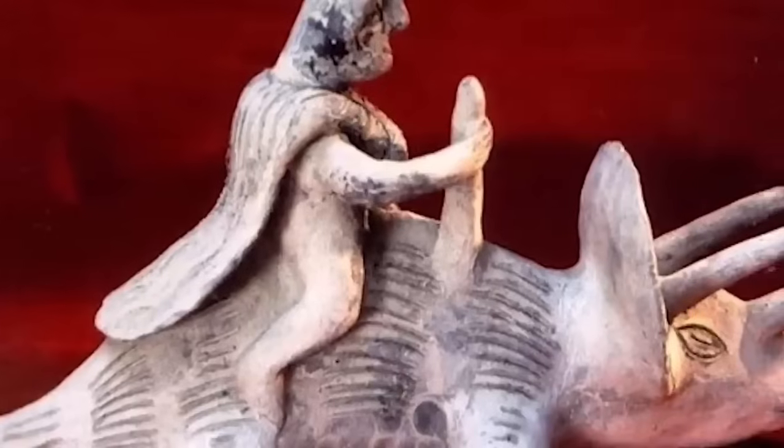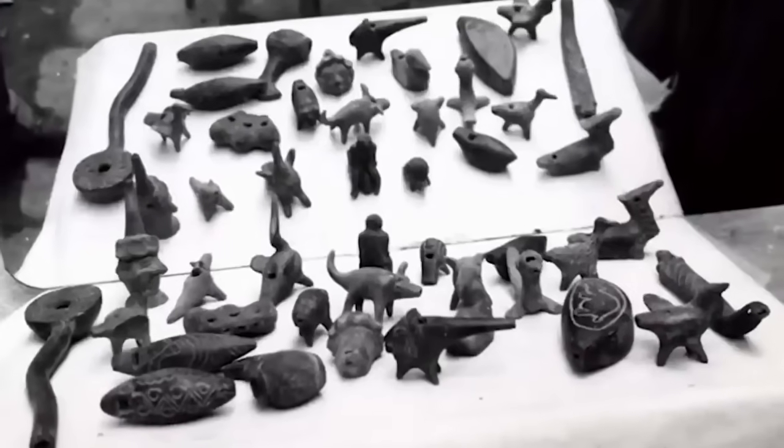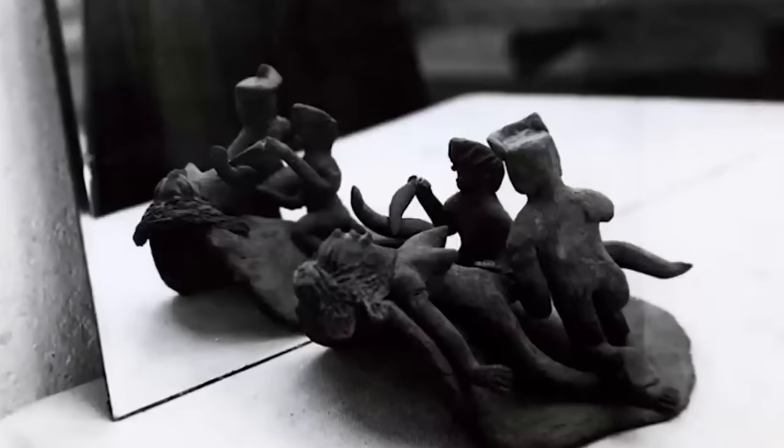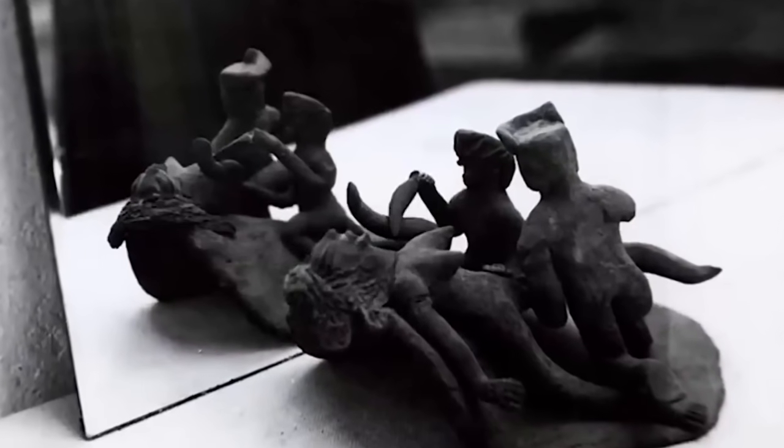Even some of them showed people riding the dinosaurs, which potentially proves that there might have been some time in the ancient eras where both of these creatures used to live together, but probably for a very short period of time, as no signs other than these thousands of year old figurines were found.